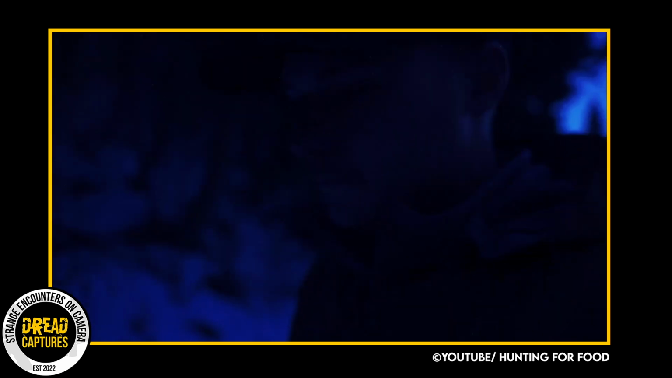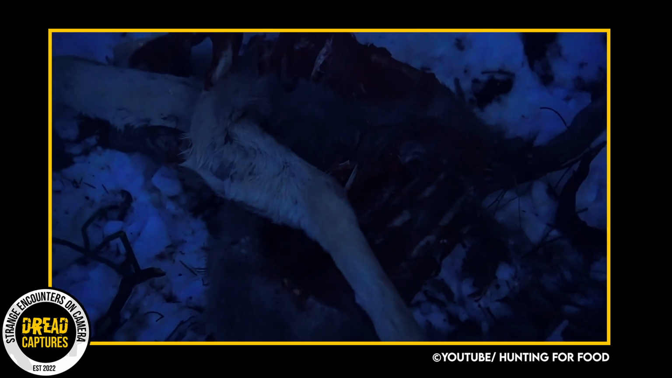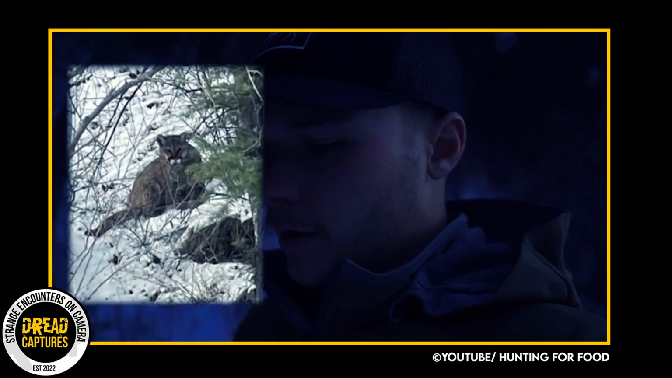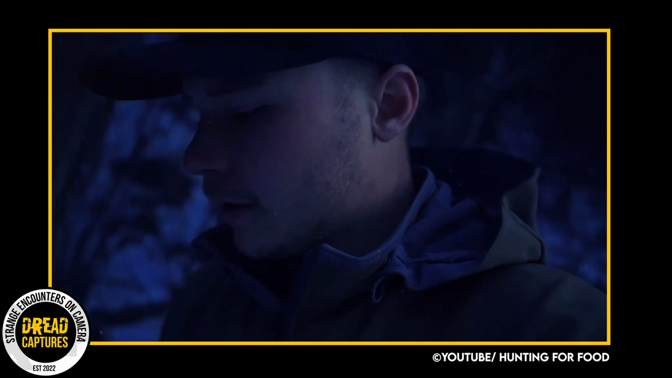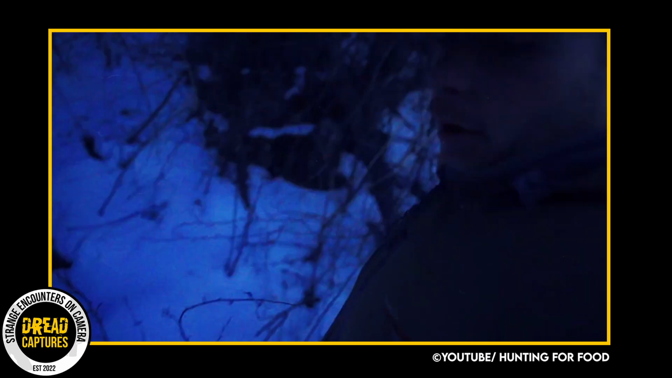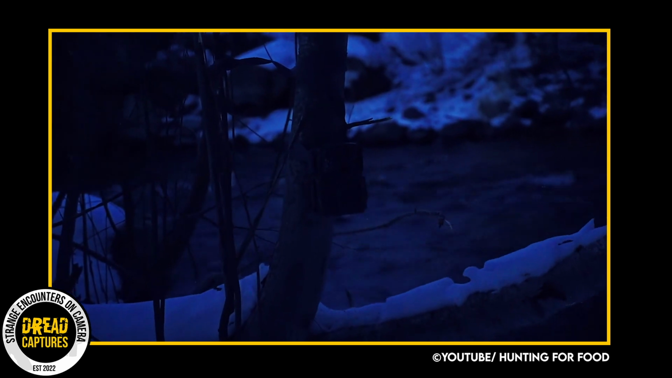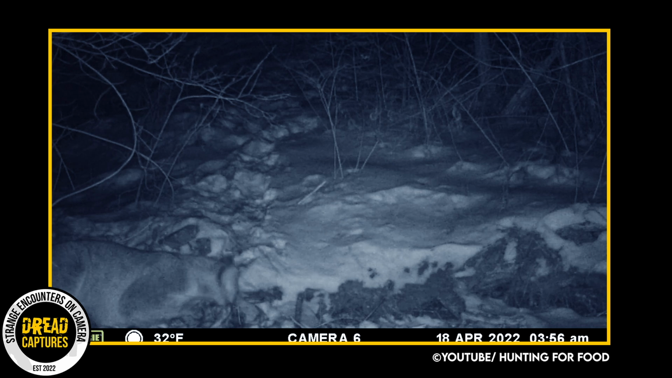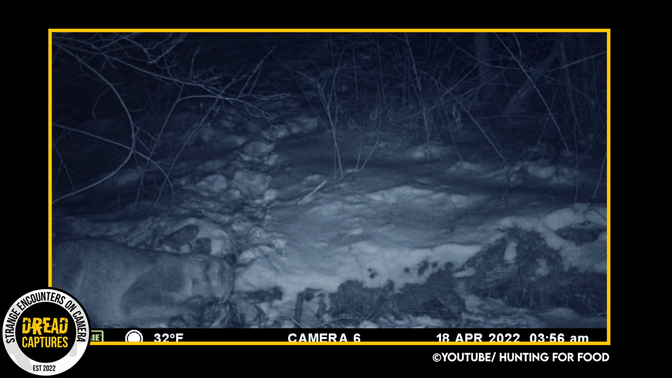Now this is amazing trail camera footage. So the owner of the land found a fresh deer killed by a mountain lion on his property. He was able to get some awesome still pics of the lion because he would return every night to feed on the deer, but he wanted trail cam footage of the cat, so he set up a trail cam. It captured the mountain lion coming and going, feeding, day, night.